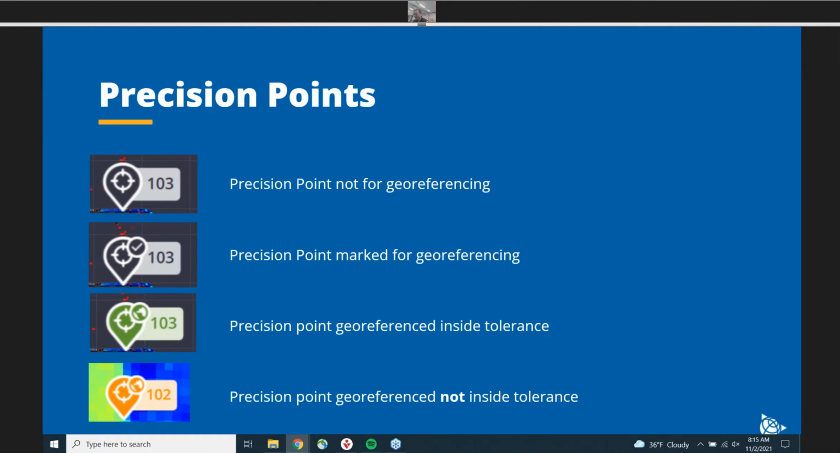So going through some tiers of precision points and how to navigate these. The top one, where it's just the crosshair in the middle, is a plain precision point. It's just a measured point that you took at a scan station. Right below it, the one with the check mark in the top right-hand corner is a precision point that is marked for georeferencing. What that essentially means is that when you go into the georeferencing workflow and import your control, you'll only see the precision points that have been marked for georeferencing.